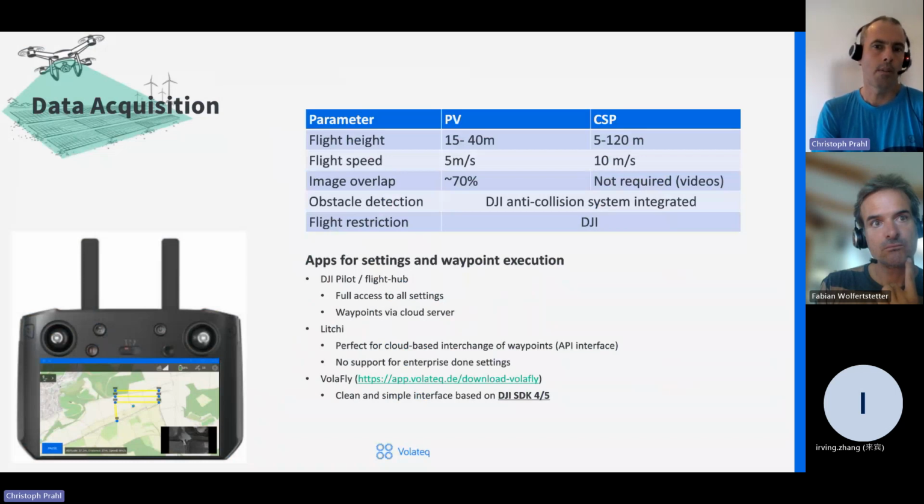For the automatic flight execution, we are working with DJI Pilot or DJI Flight Hub and also with Litchi. But after some time, we noticed that these apps are really good, especially DJI Pilot, because you have access to all the settings. But our customers are not professional pilots, and sometimes they get confused by the number of options they have.